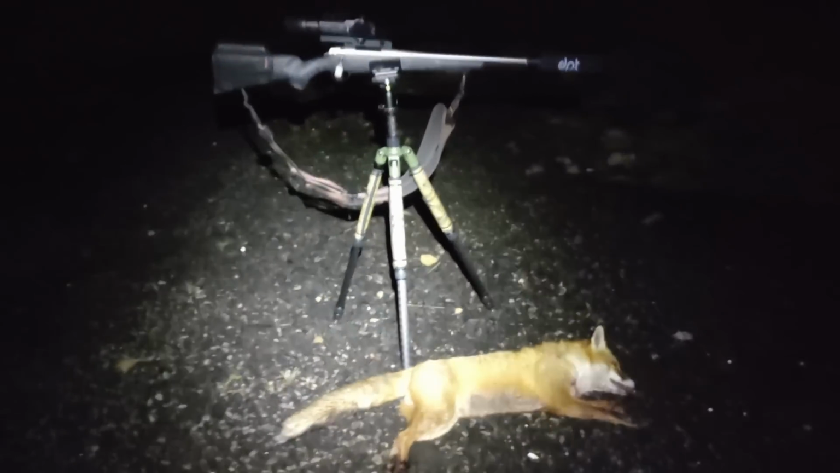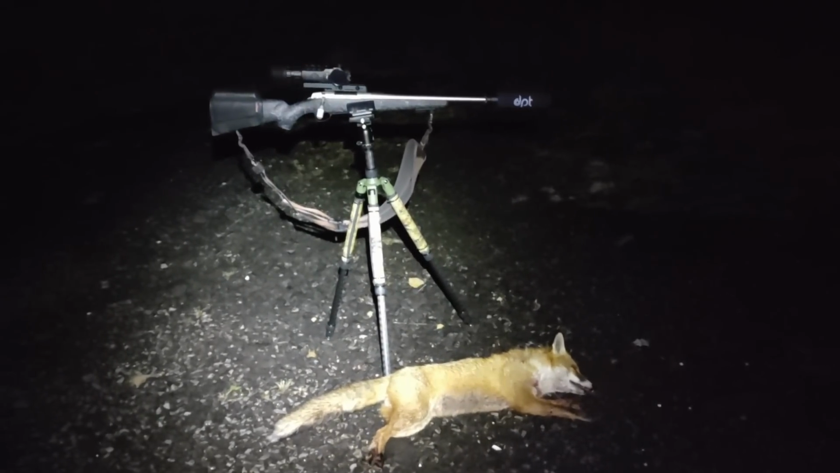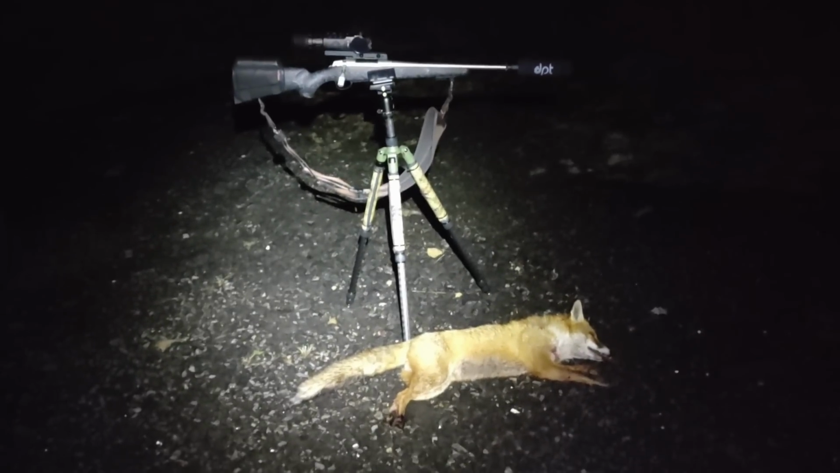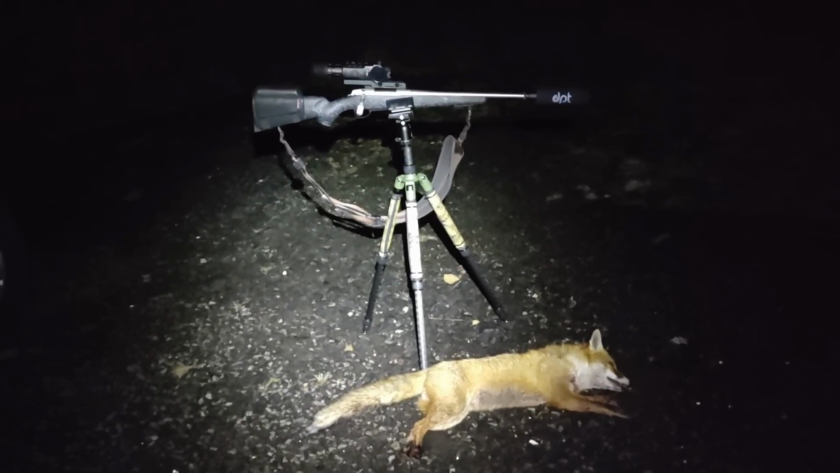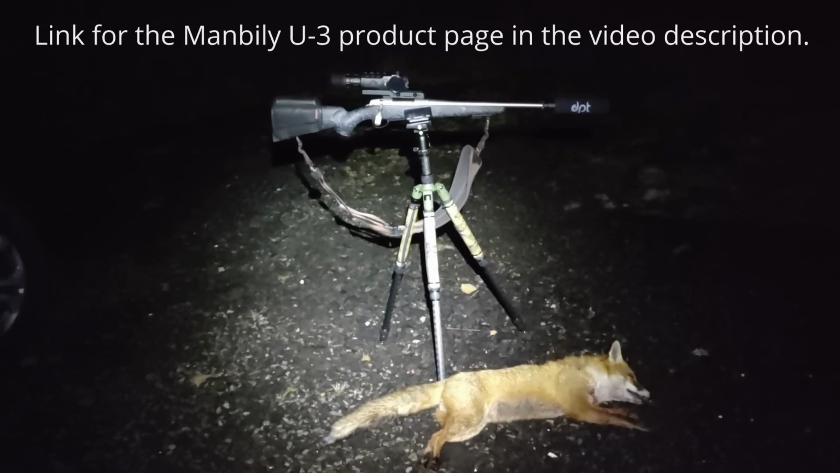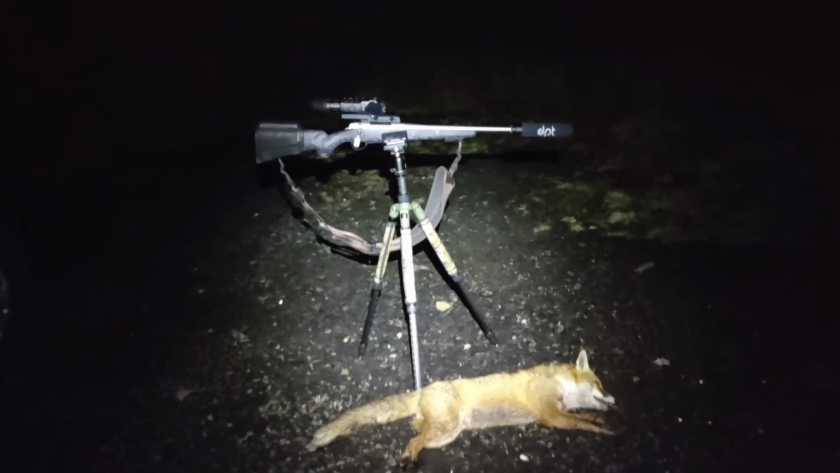So tonight I've been using my Sako A7 in stainless. That's 243, and with the new stock I put on it. I'm also using the Infiray Rico RH50 thermal rifle scope and the Recon Tripod. Also I have the Manbily Saddle on that, which is holding the rifle at the moment. And the ammunition tonight is the Hornady 95 grain SSTs.